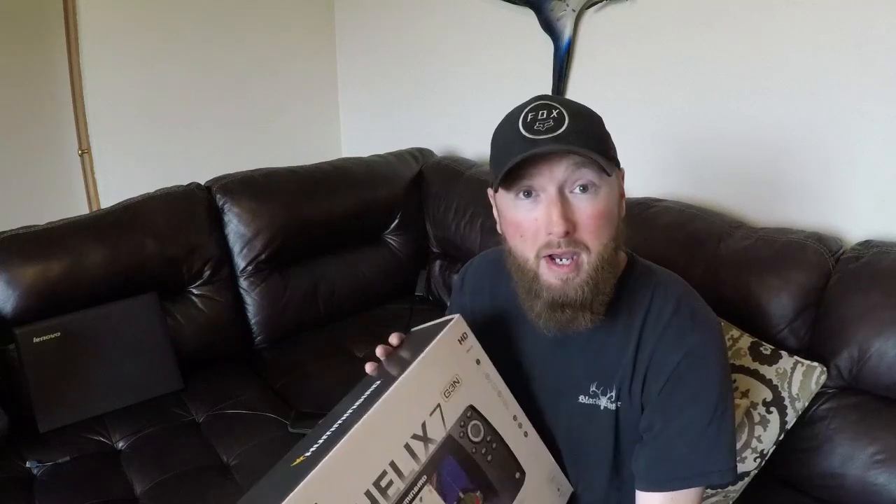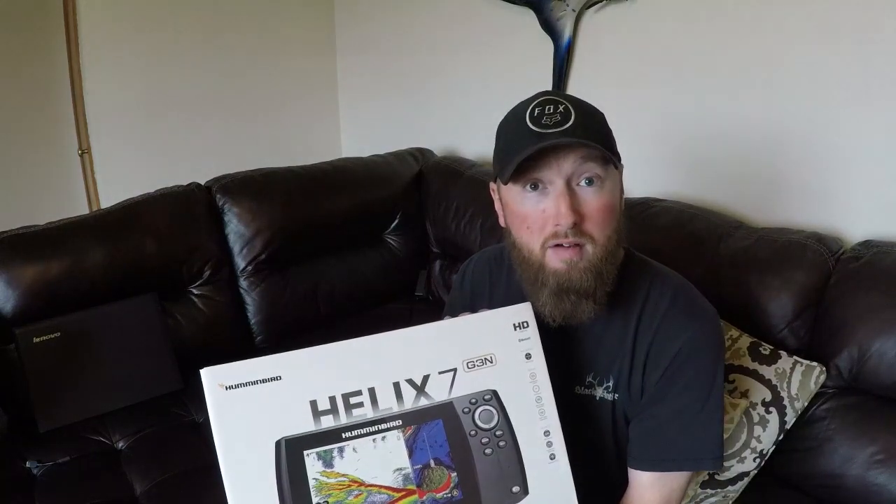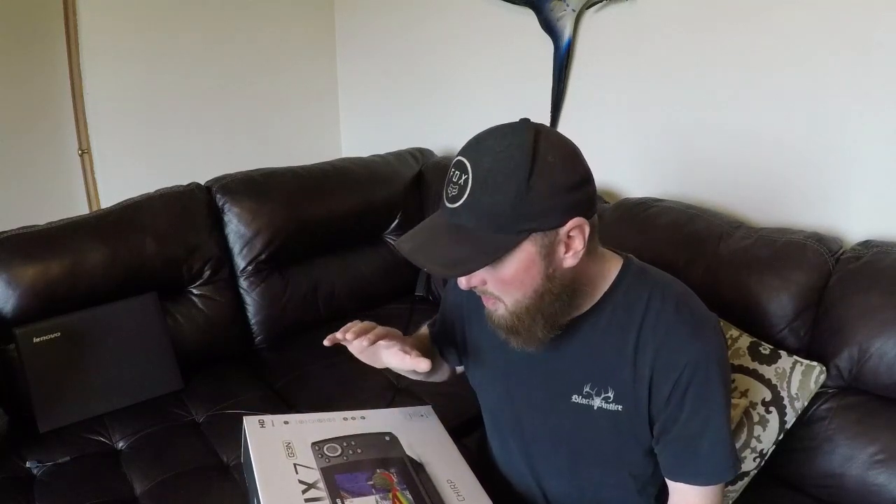This is a Chirp GPS unit, but it is capable of picking up your mega side imaging once networked together off your mega transducer. It's pretty much just taking a mirror image from your Helix Generation 2 mega unit and imaging that display right on here from that same transducer. So it's a really cool unit, guys. You can save a few bucks by just buying this unit without the mega if you already have a mega on the boat. Network them together and you'll be good to go. So let's get into this unboxing.